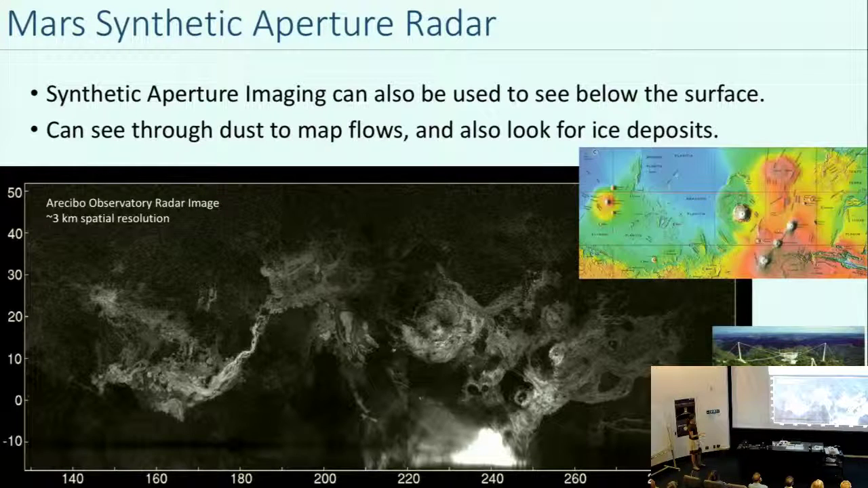And these are all lava flows, and they don't look like this visually. Mars doesn't look like this visually because here you're seeing into the subsurface. You're seeing through that dust layer. You can just see a lot more detail. So this would be a really useful tool for Mars as well. And it's something that people are thinking about for future missions, but no one's really done it yet.